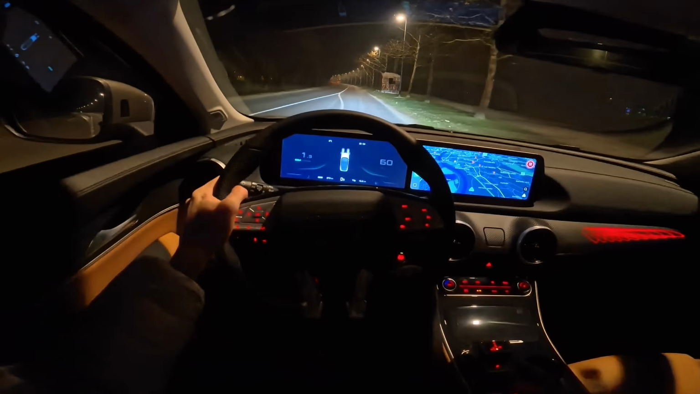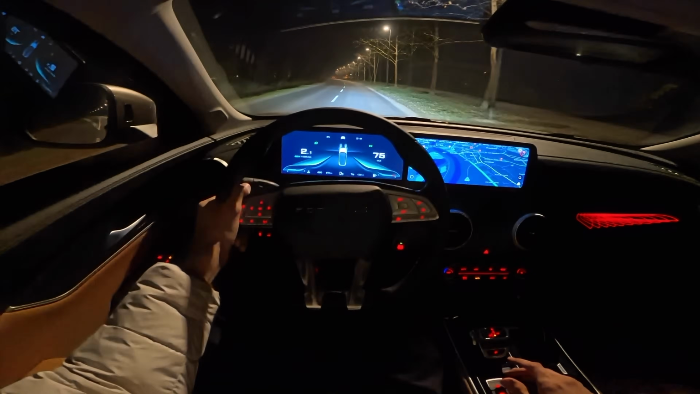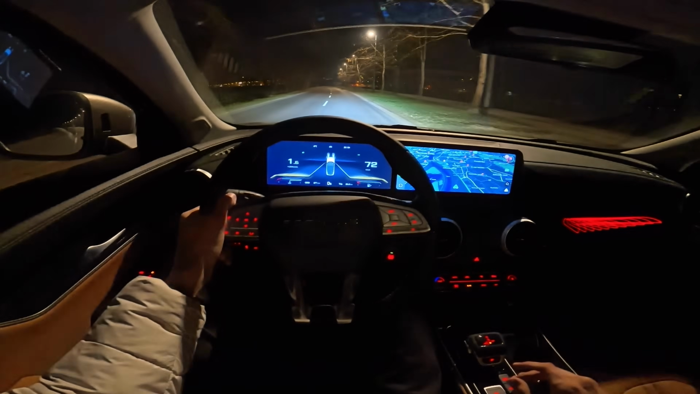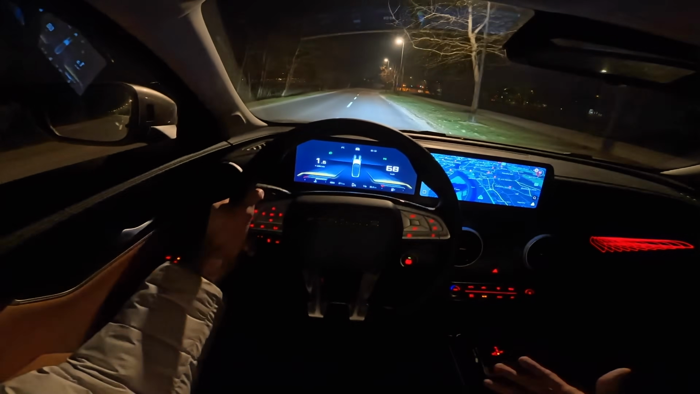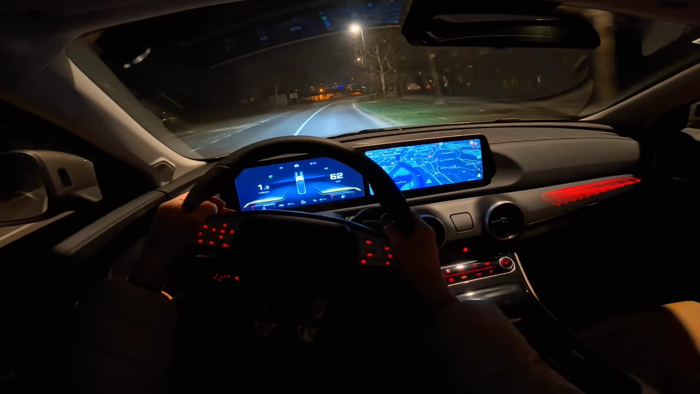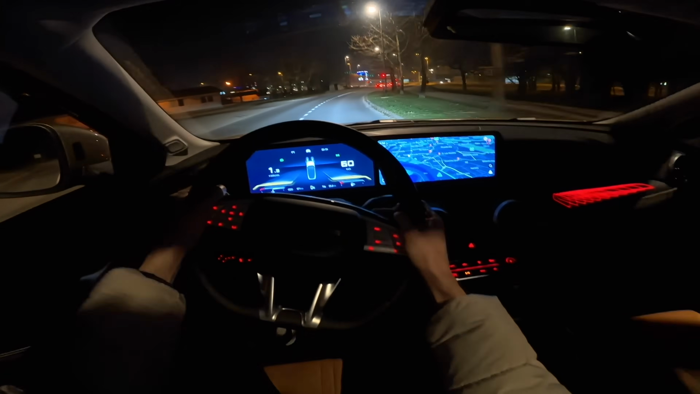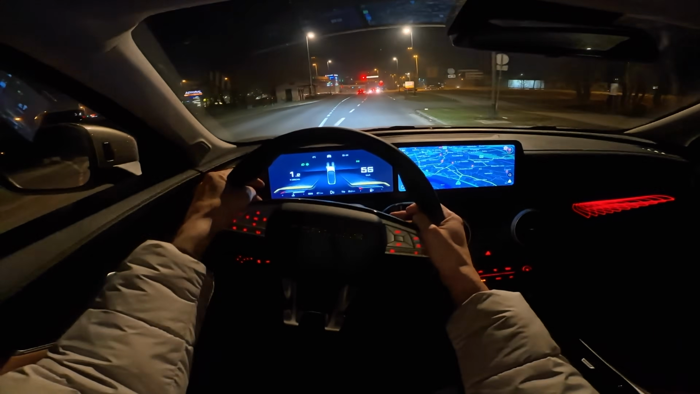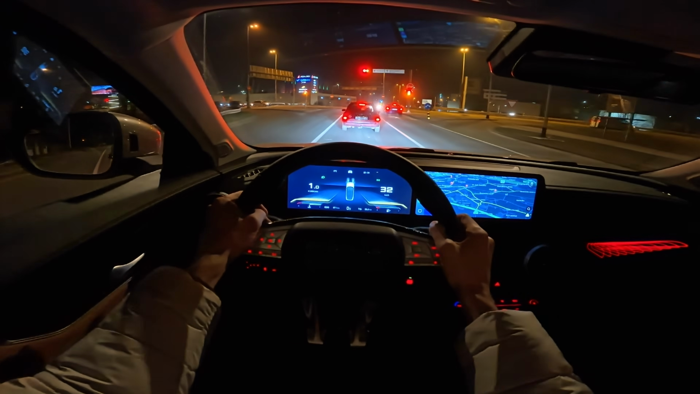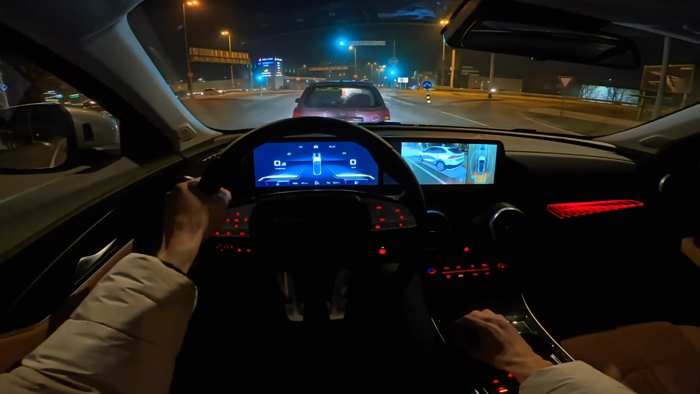But putting it into eco, as I've mentioned, it's good actually. It doesn't feel very numb. Although I did my fuel consumption test in normal, because that's the driving mode most of you will be using, and it's the default one. I'm curious what the consumption will be with the eco mode, because it doesn't feel as numb as in most cars. In most cars, when you put it into eco mode, it's very numb, with a slow response on the acceleration or the gas pedal.